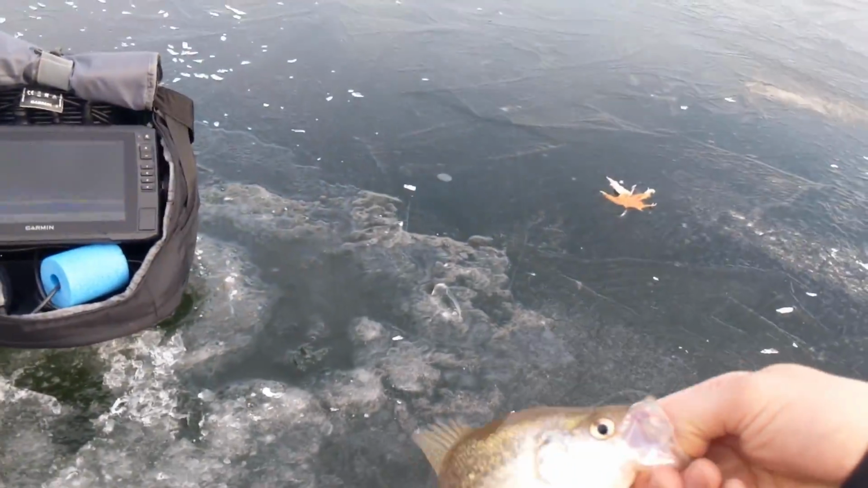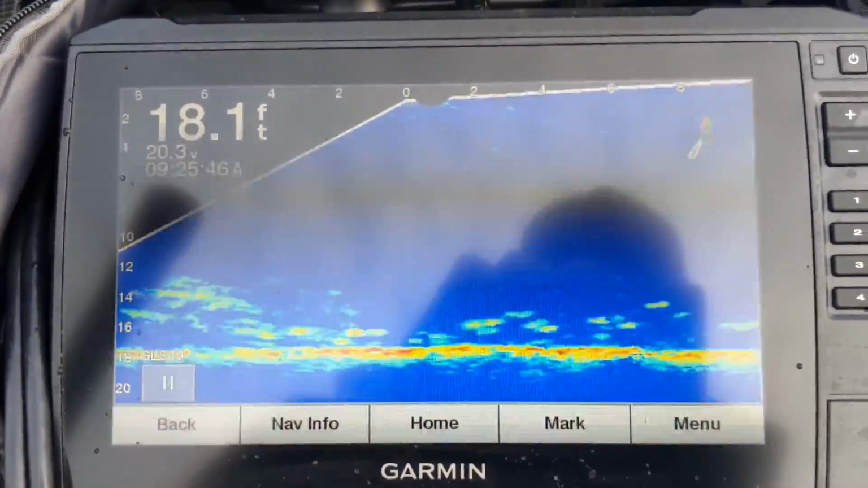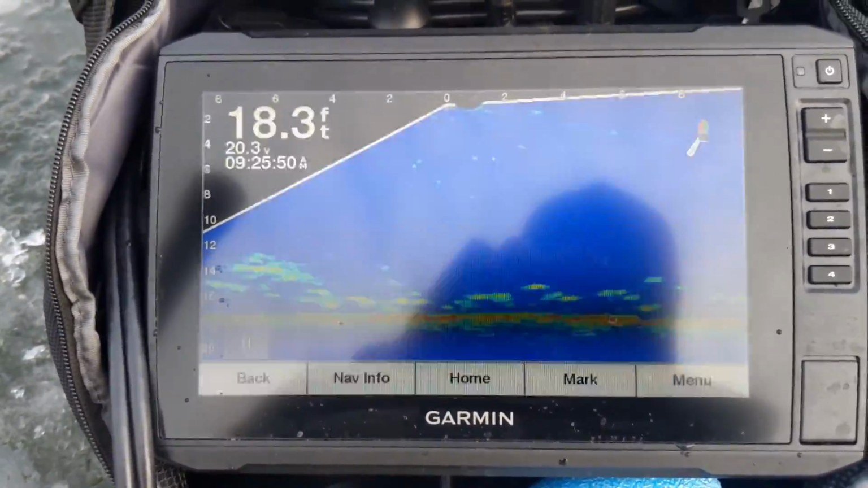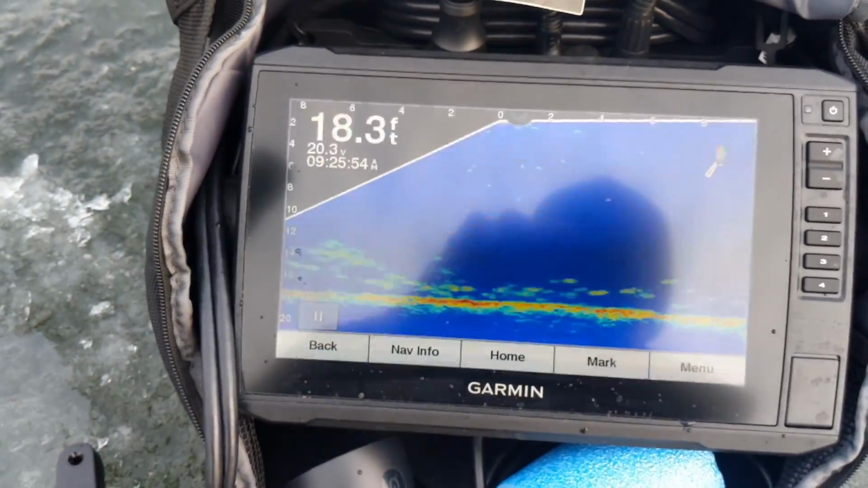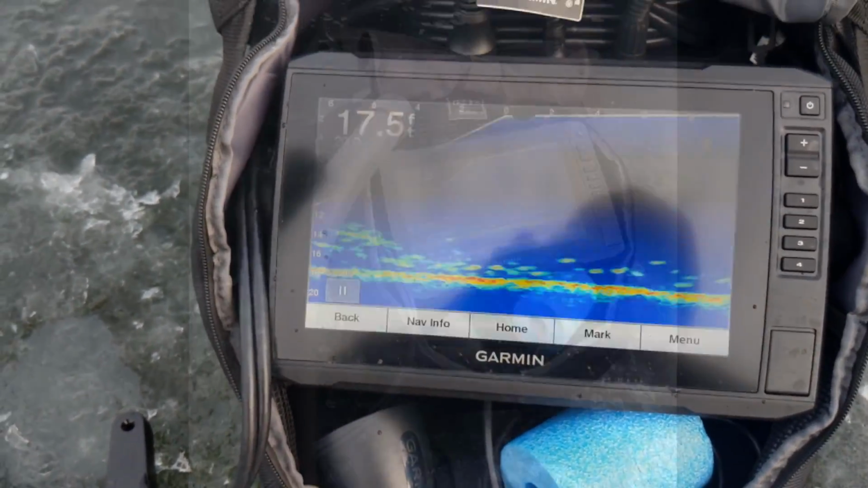All right, I might get this guy unlocked, and you can see, you know, there's all these fish down here, and they're probably all crappies. And you'll get so many that are just coming up and taking a look, and then all of a sudden out of nowhere, one will just cruise in like a missile and slam it. And I don't know why the difference in temperament is.